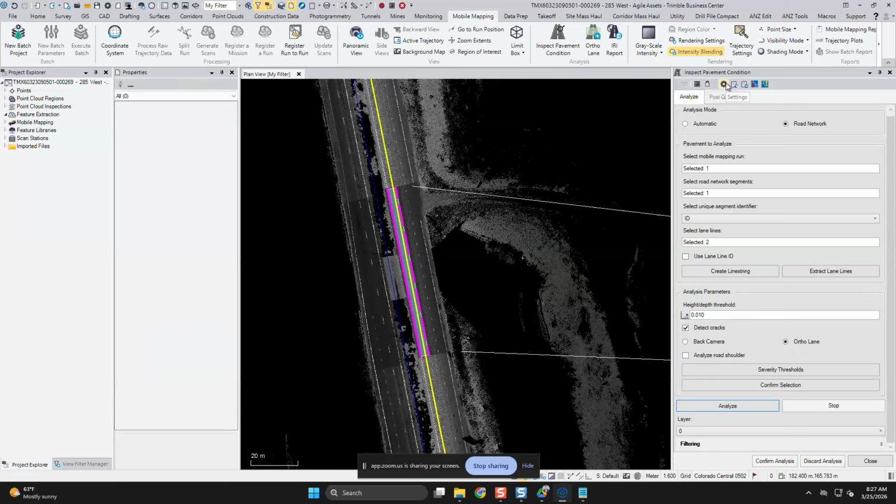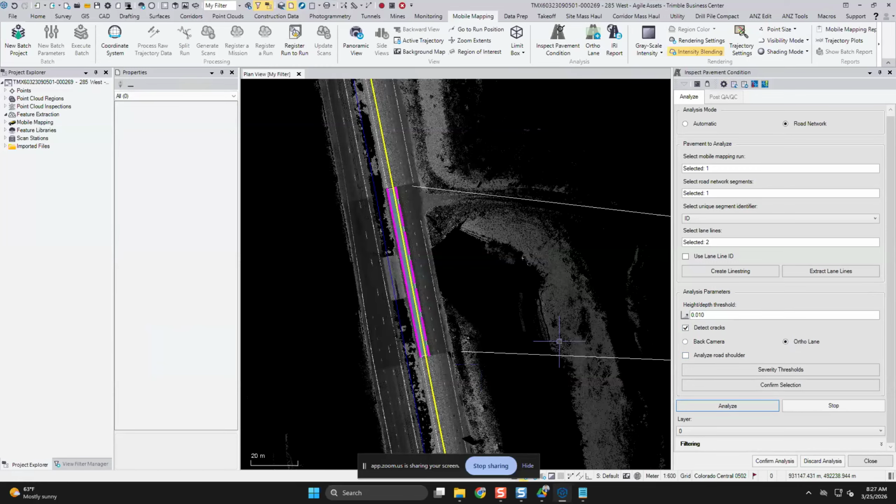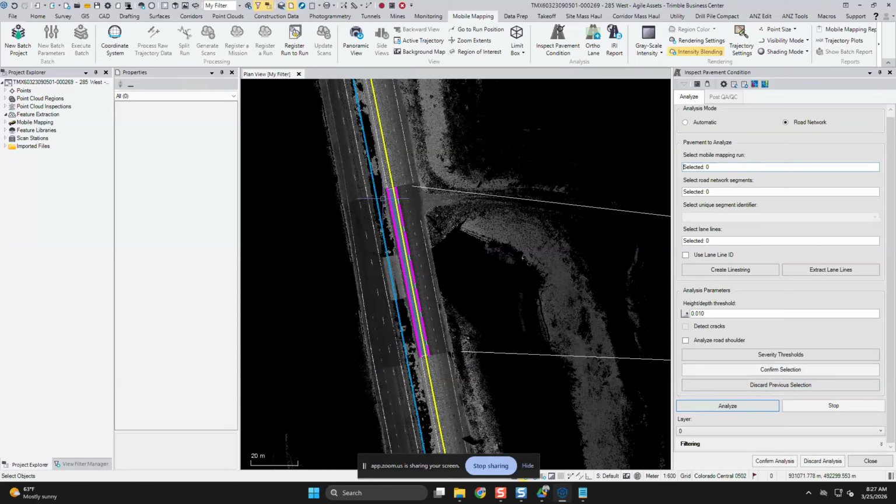It's important to note that if your road segments are offset from your mobile mapping runs, you might need to increase the maximum distance from trajectory here under the PCI settings. We'll use 20 meters for our situation. Once that is complete, we'll hit confirm selection. You can see here that the selection that has been confirmed is now highlighted in the plan view, and we'll select the Analyze button.